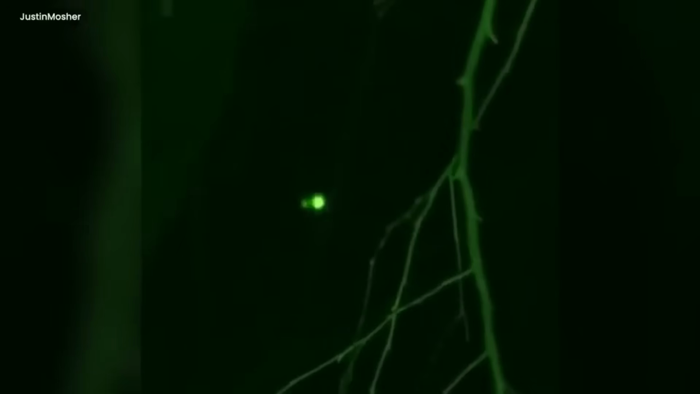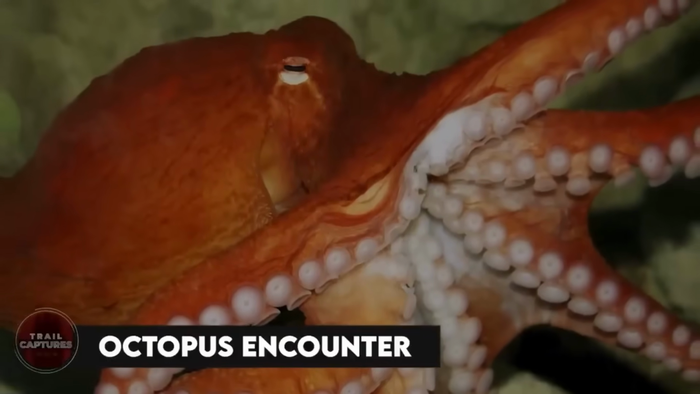The glowing eyes of the hidden giant stayed in the memories of the people who saw the mysterious encounter in the dark forest. You seen it on camera? Octopus encounter.